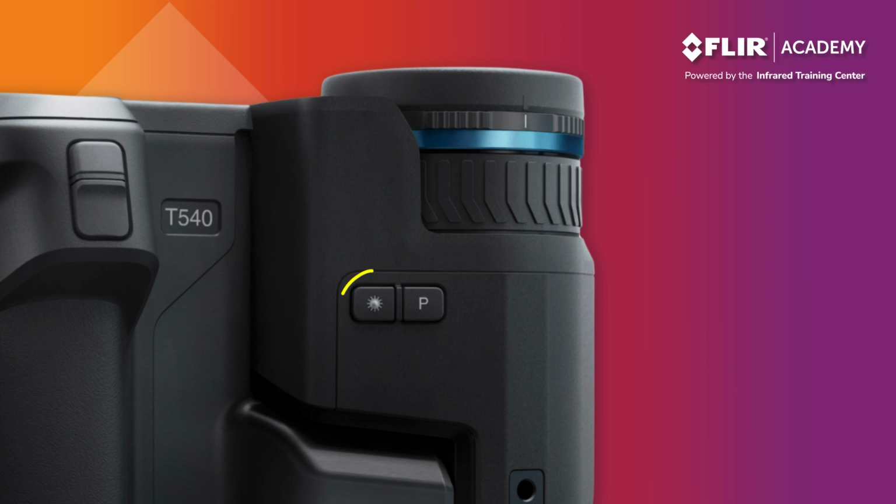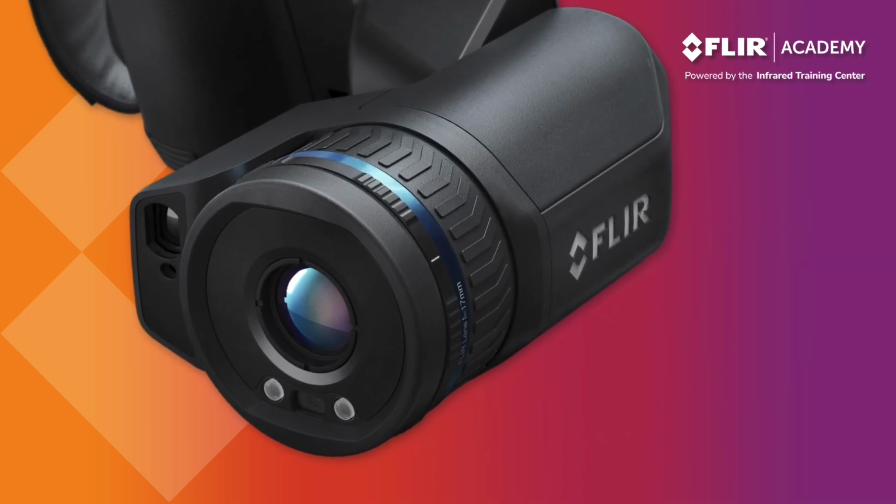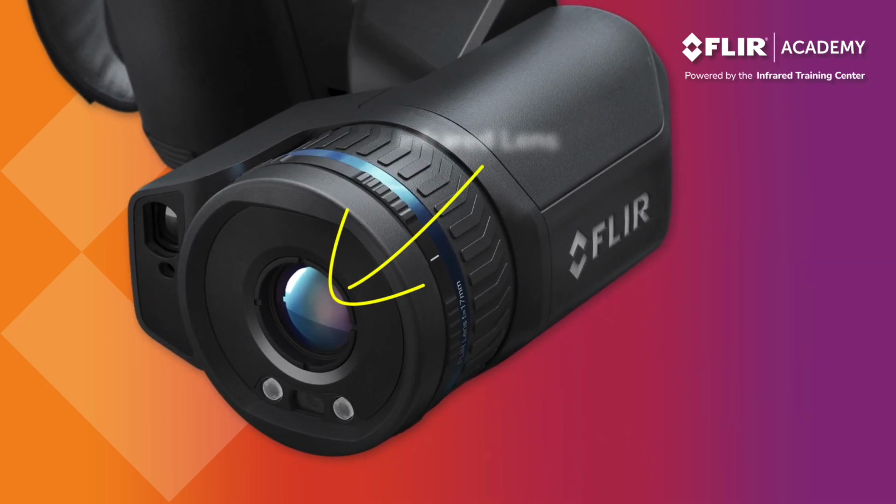On the bottom of the thermal imager, we see the laser button. This turns the laser on and off. Besides being used to calculate target distance, the laser can help as a visual guide to show operators where they're pointing the camera. There is also another programmable button similar to the one found on the back of the thermal imager. Finally, on the lens housing, there is of course the infrared camera lens.